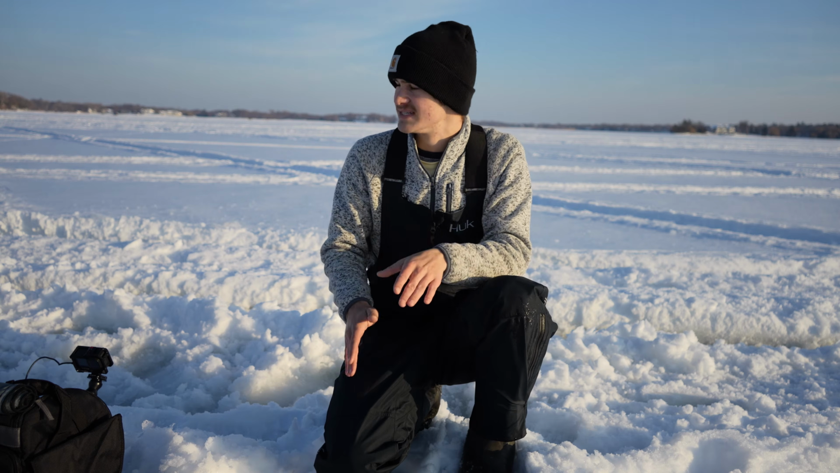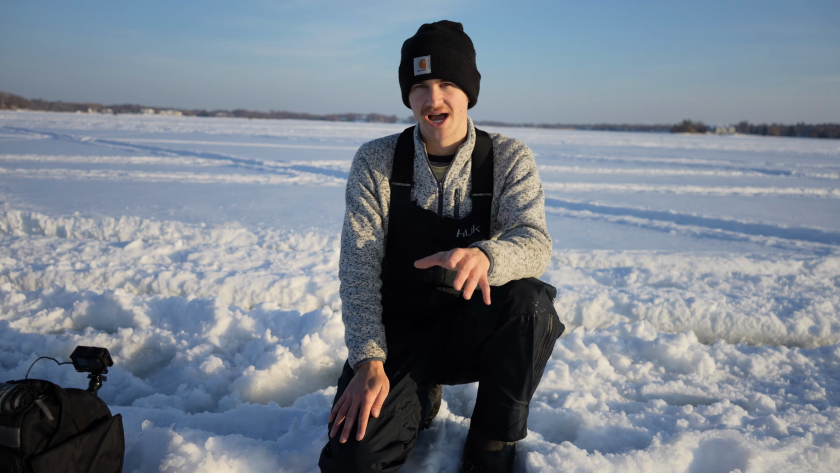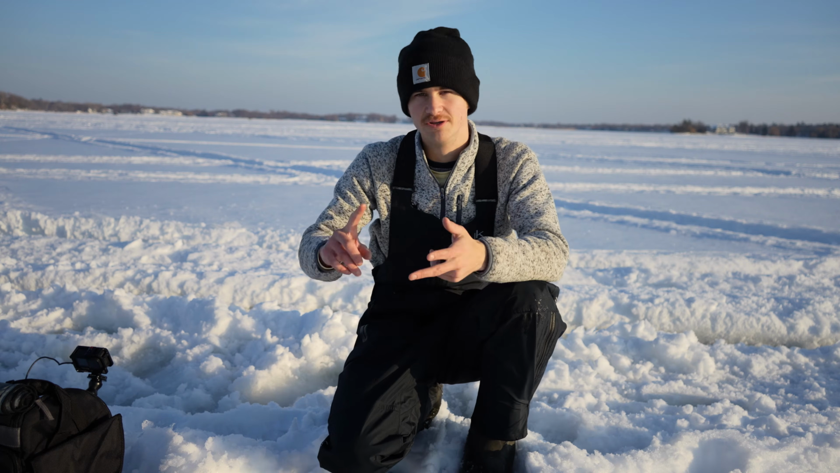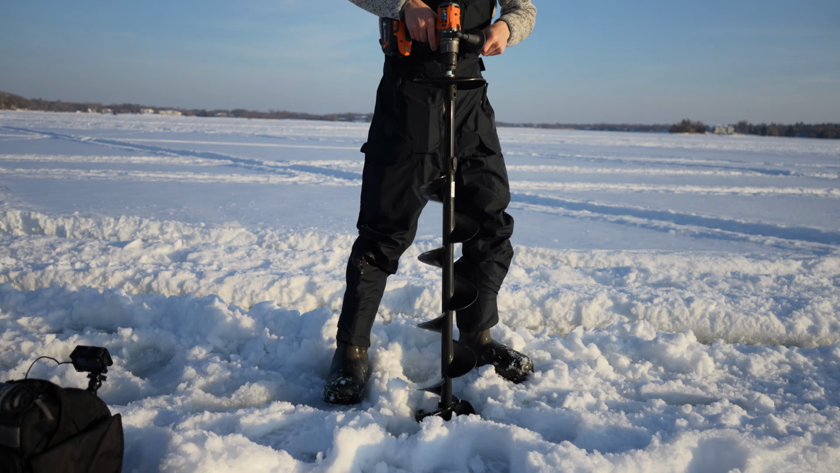So we're gonna get ready, guys. I'm probably gonna throw a flag up in a little bit shallower water as it gets later tonight and see if anything's shallower. But till then, I'm gonna use a spoon and I'm gonna use a dead stick and we're just gonna work this water until we find some fish. Let's drill down and try to find the weed edge. All right, I'm gonna drill right here.